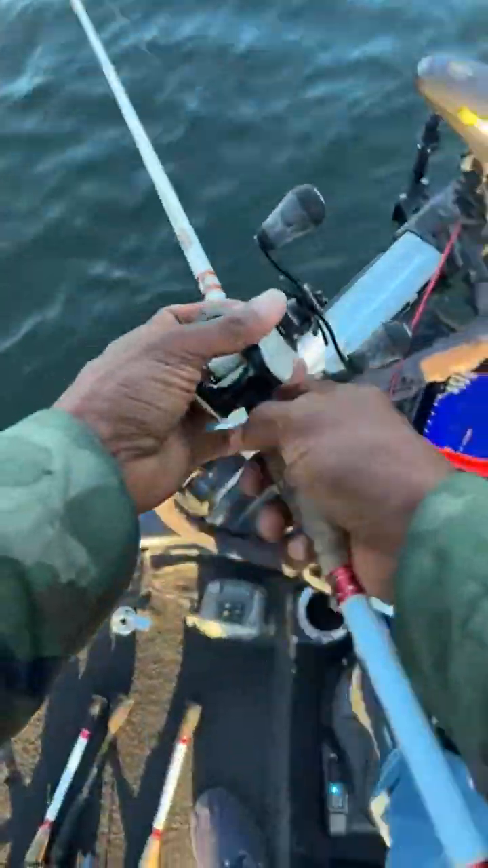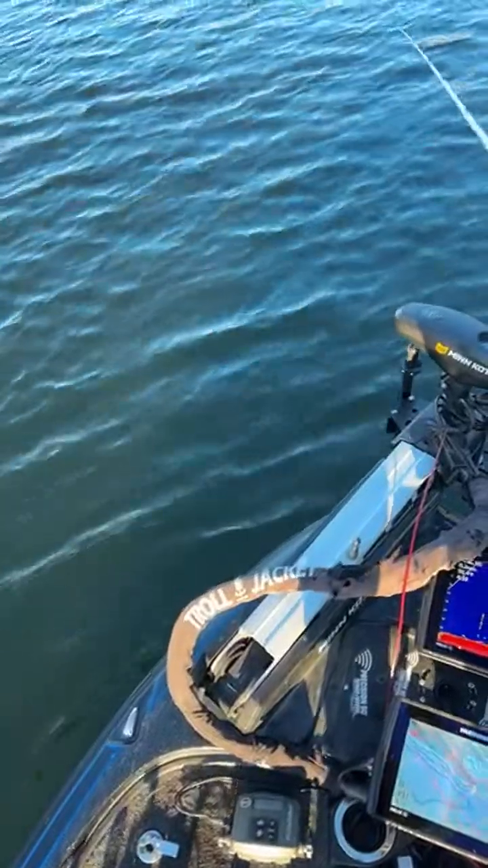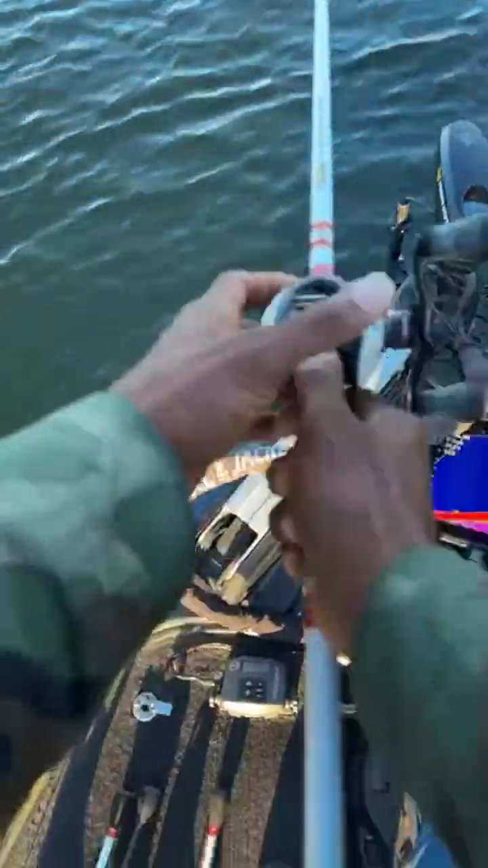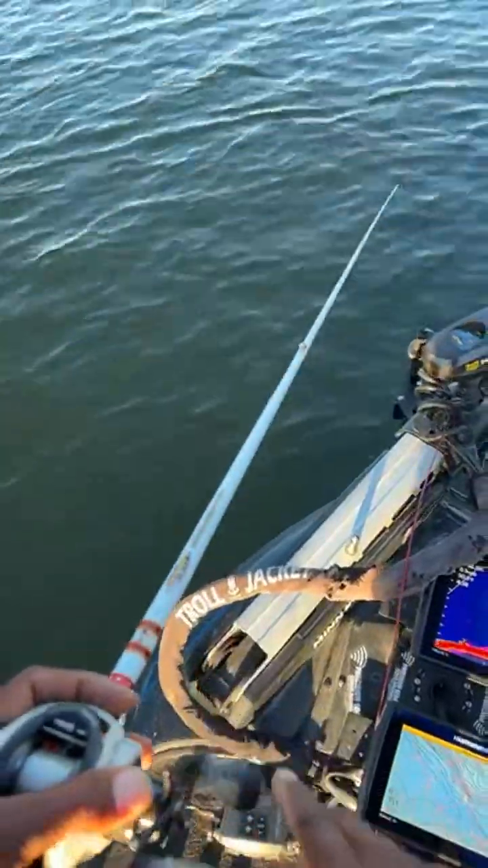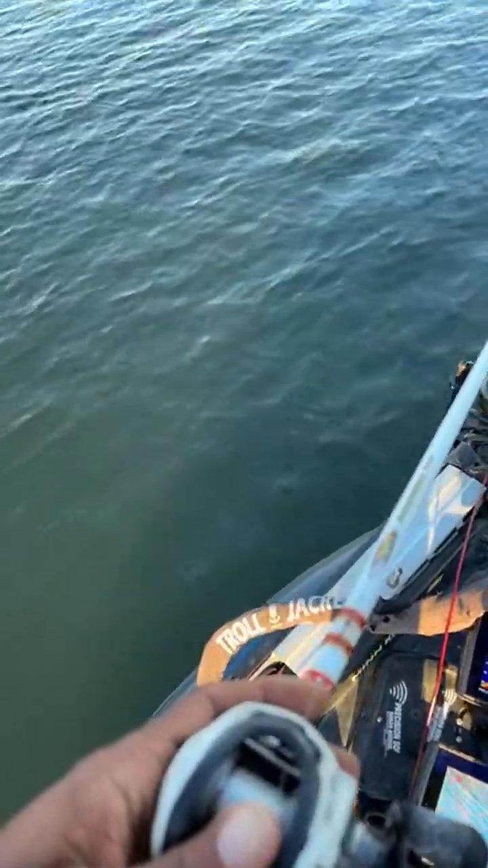Let's see. Just dropping the spoon straight down here while I'm talking. See if we can get a fish to the boat pretty quickly today. But you never know, because it's fishing, guys. Sometimes we come out here with a game plan and the fish have something different in mind than what we do. All right, I can see my spoon down at about 35 feet.